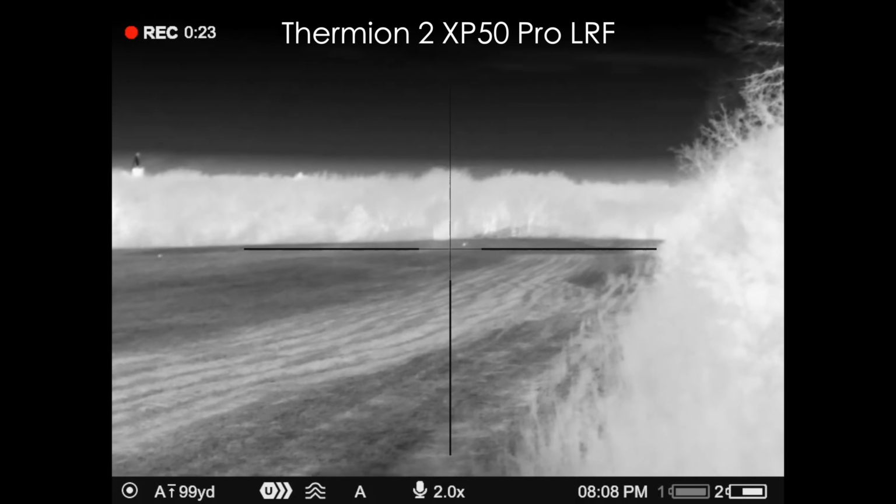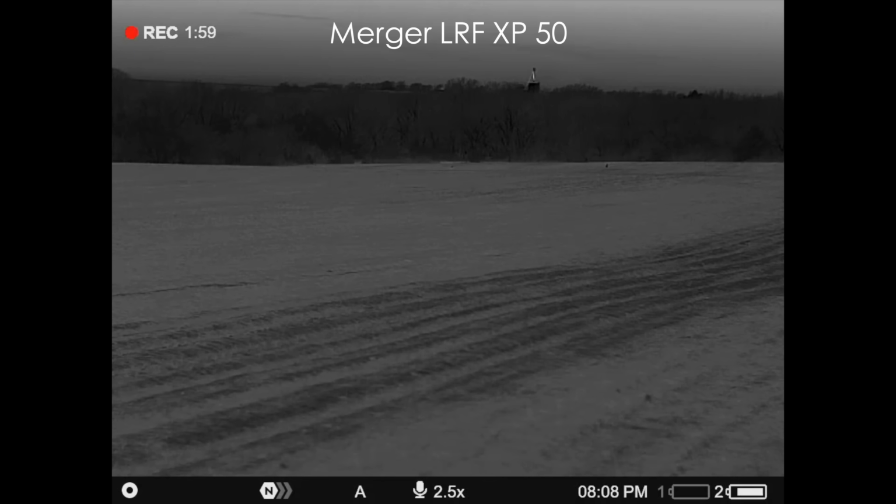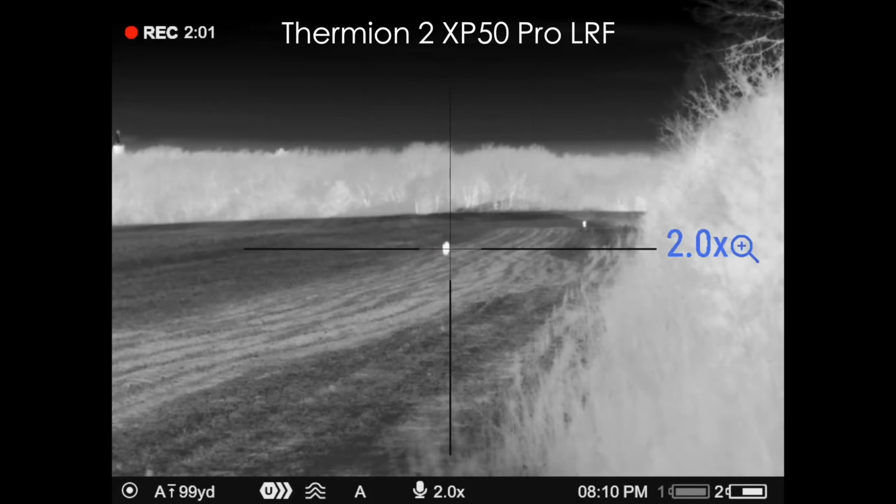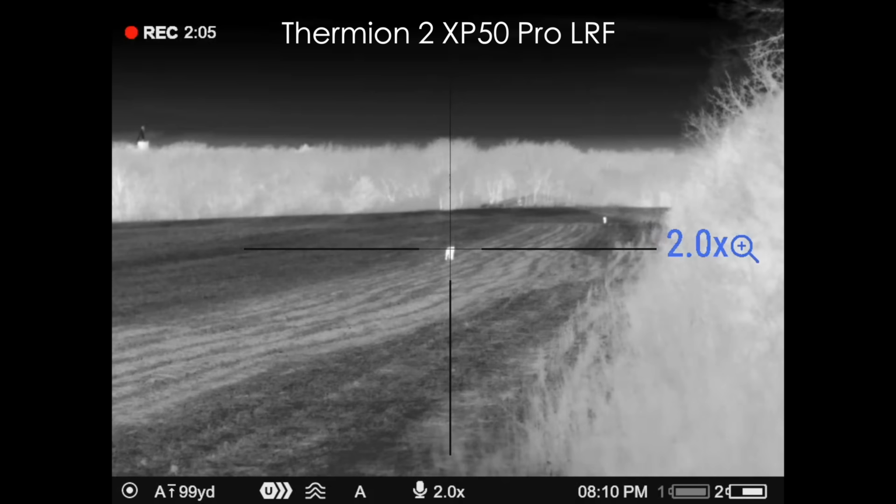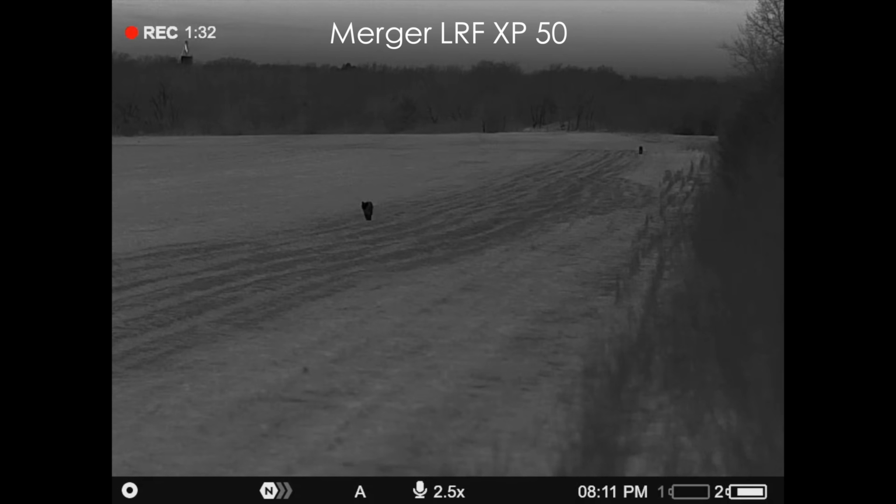Coyote coming from the far end. What did he say? Two coyotes coming from the far right. All right. Straight far right, evidently. No, it might be... Is that a bobcat? No, it's a bobcat, yeah. Bobcat for sure. Yeah.